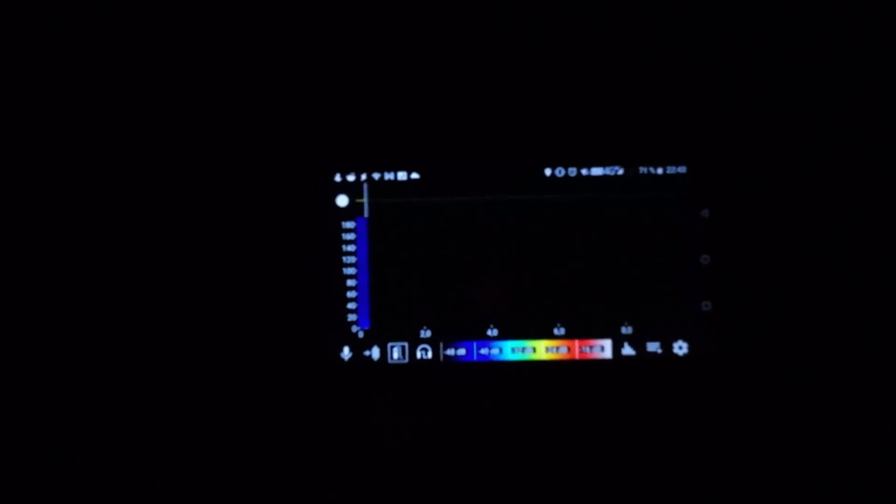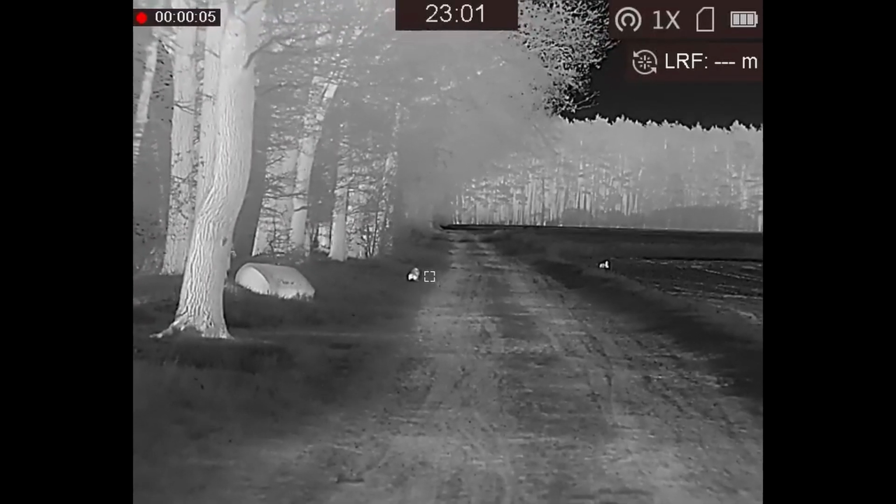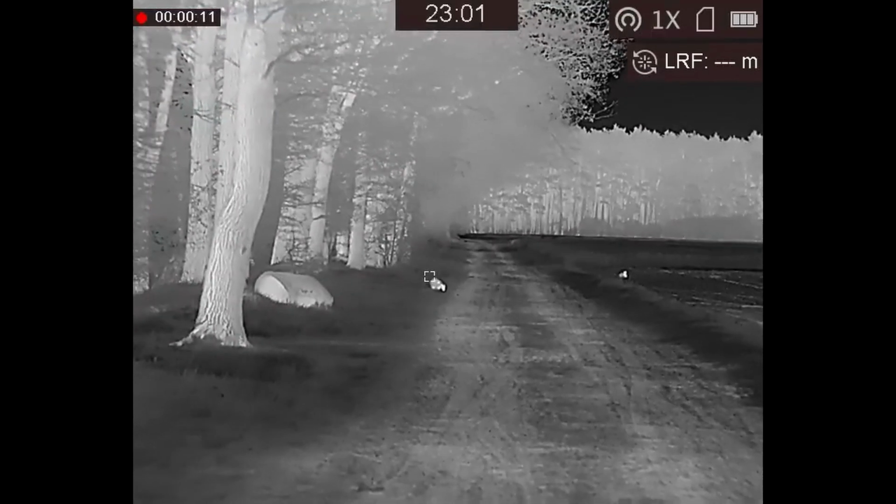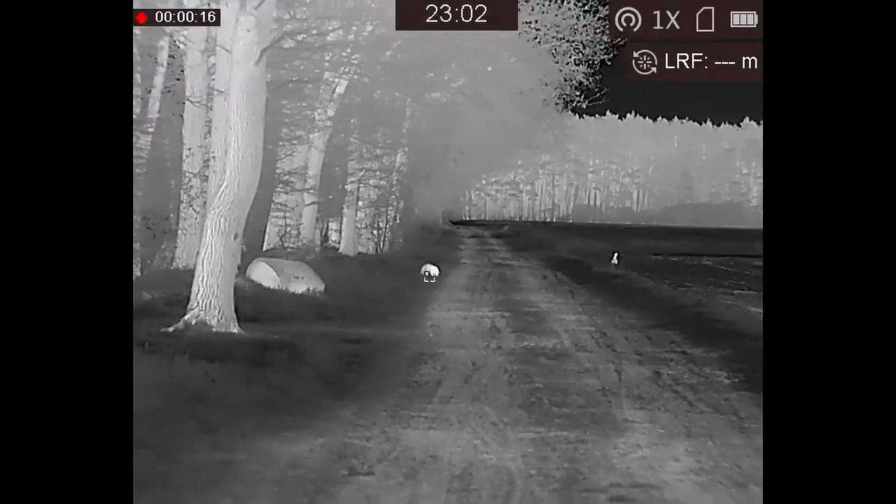Let's keep going. Okay, on this final shot you can clearly see the badger sitting on the left side and the hare sitting on the right side, but it's pretty easy to make out the distinct form of the badger. Okay folks, I was able to make out the badger. I was spotting traces of him out here earlier, so what we are going to do now is set up a trail camera in order to capture him while roaming around.